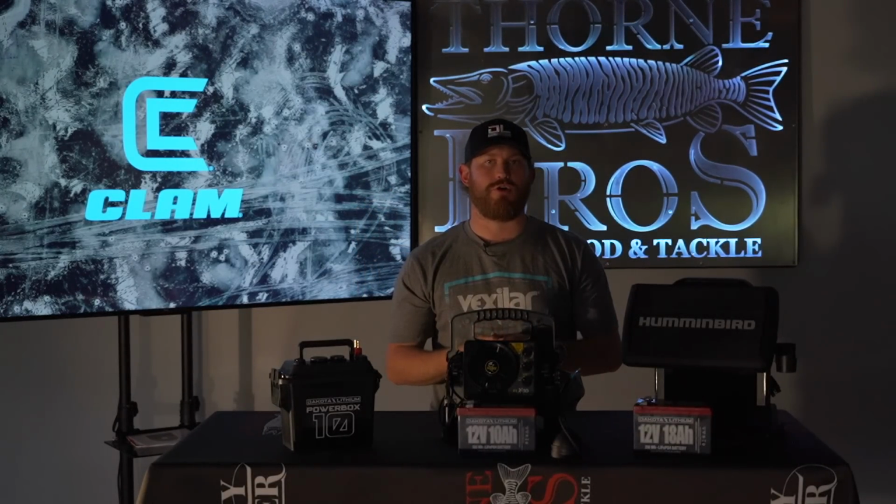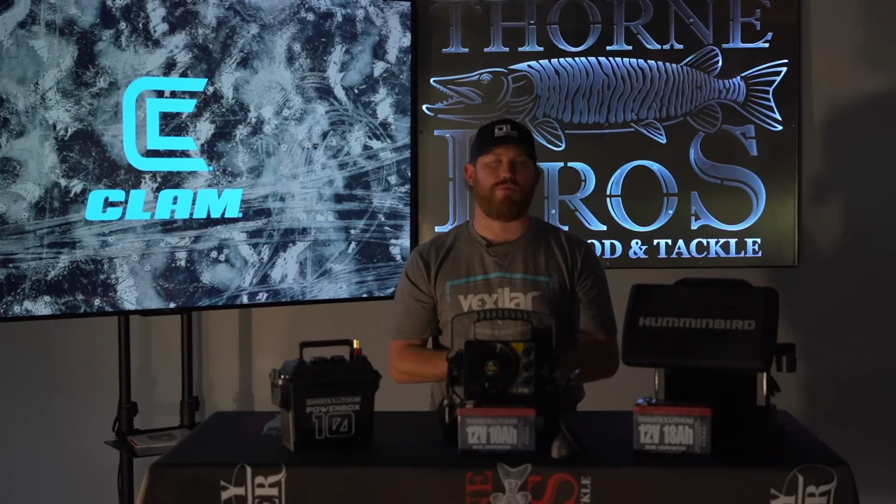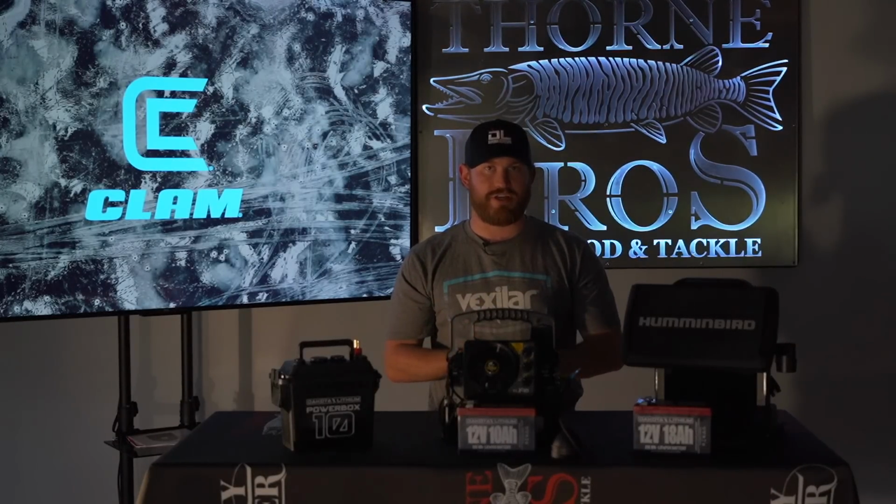With that, the edges of your frequency range are going to be weaker than the middle of your frequency range, since it is still based off of a 200 kilohertz broadband unit. So the edges of the frequencies are going to be a hair weaker. So if you are in a very deep water scenario, you're going to be closer to 180 to 225, somewhere in that ballpark. But in shallower water scenarios, that's where you're really going to utilize your cone angle.